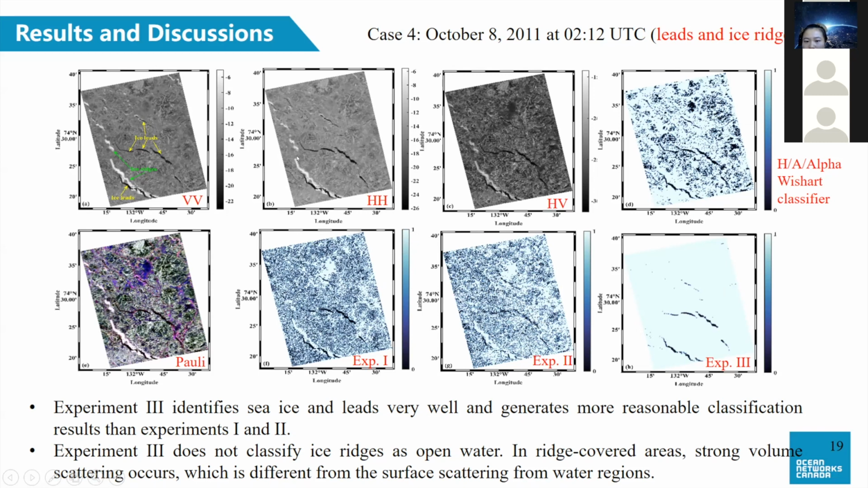Moreover, we can also observe pressure ridges in the SAR image, which are identified as bright linear features. In ridge-covered areas, strong volume scattering occurs.